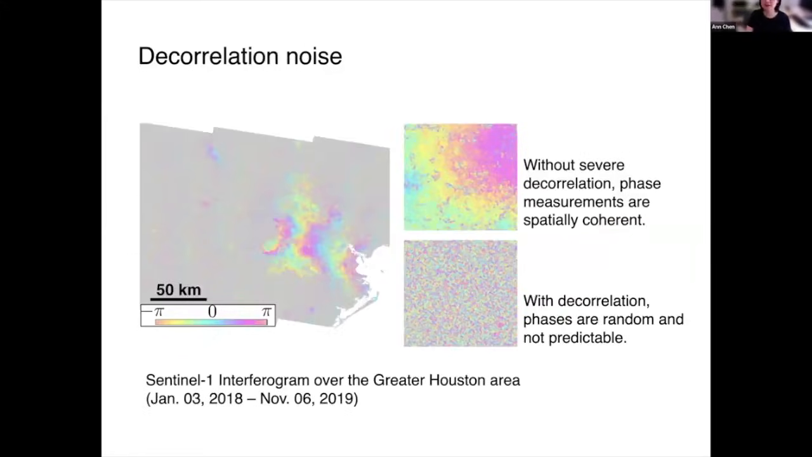So these are the decorrelation noise that show up in Sentinel data over the Gulf Coast, where you see this nice coherent fringe pattern. That's the Houston downtown area, where you don't have a lot of trees. Typically this area doesn't decorrelate too much, so even over multiple years, you can get a coherent phase pattern. And when you zoom in, what is really coherent? It just means that when you have a yellow pixel, there's a very high chance that the neighboring pixel is also yellow, and they vary slowly in space.